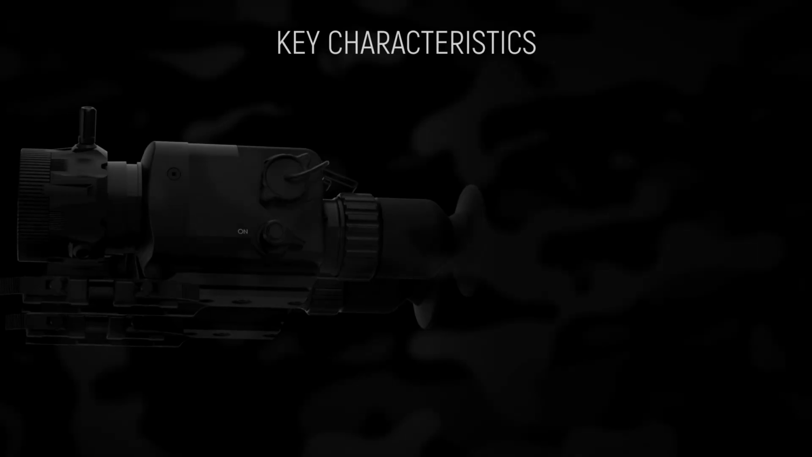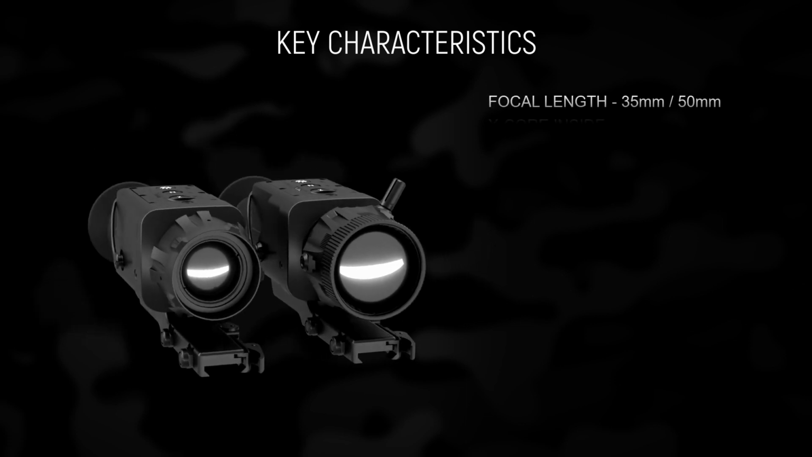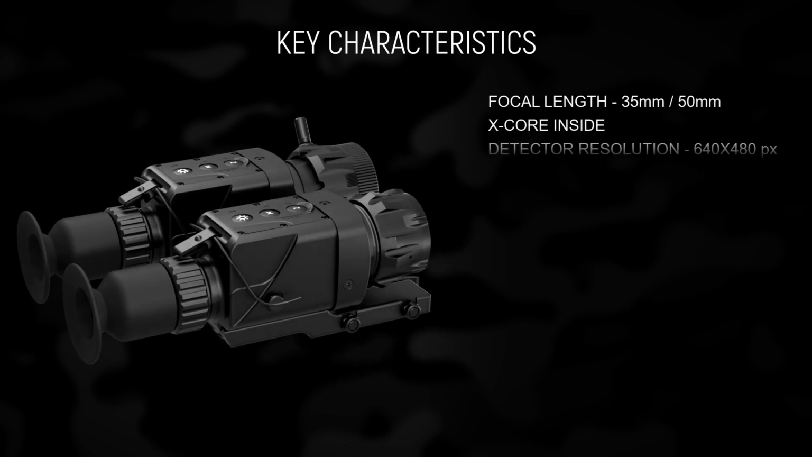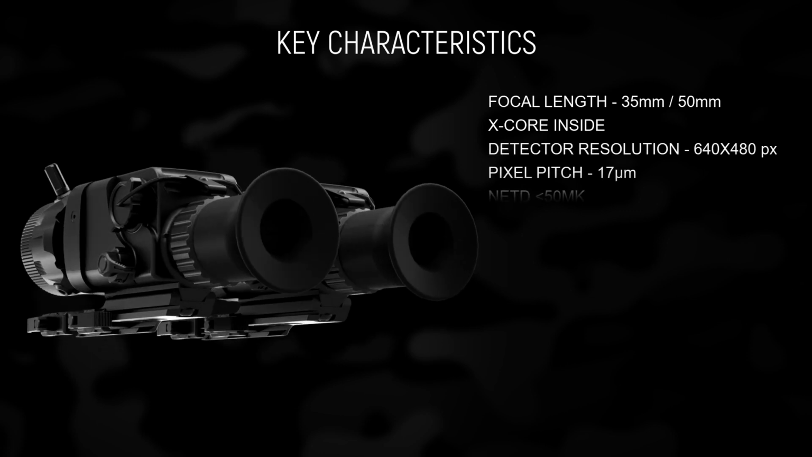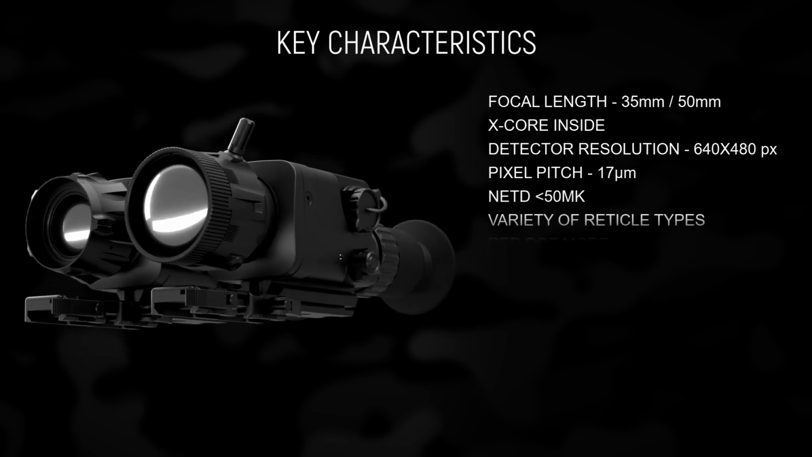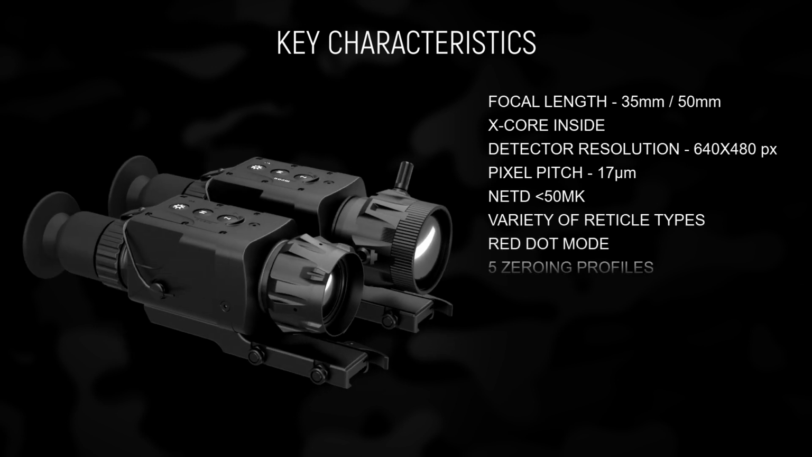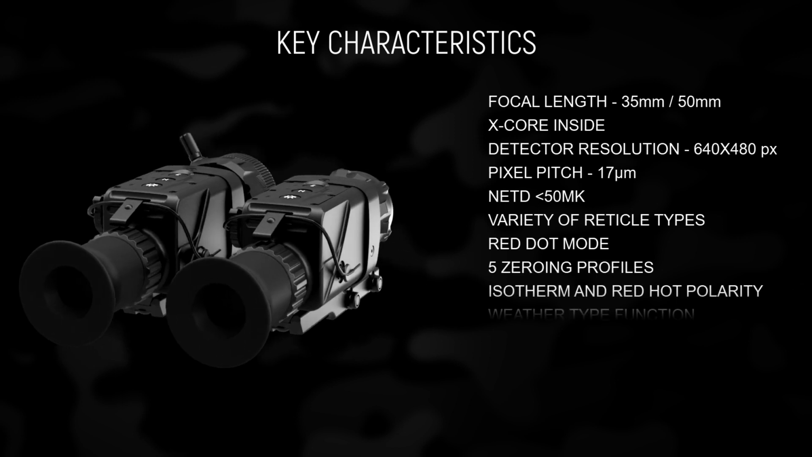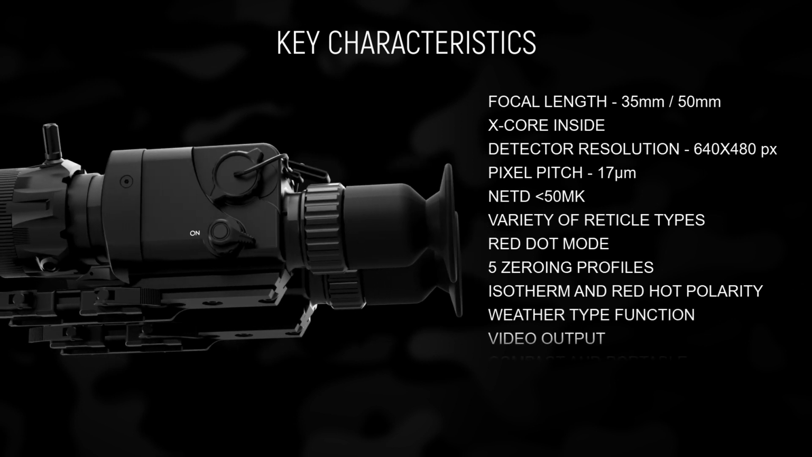The key characteristics of the DIANA IR series are as follows: a 35 or a 50mm focal length of the objective, thermal imaging module X-core with a 640 by 480 detector resolution and a 17-micron pitch, a thermal sensitivity of NETD less than 50 millikelvins, a variety of reticles with different types of ballistics and colors, a red dot mode, 5 zeroing profiles, an isotherm or red hot polarity, a weather type function, video output.